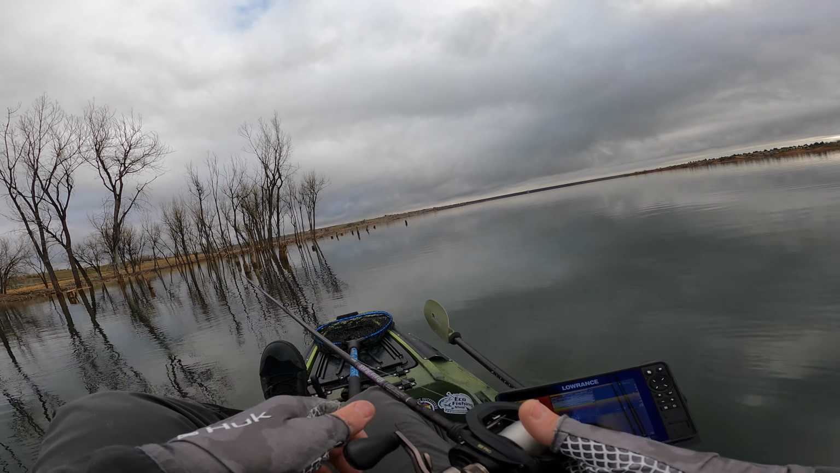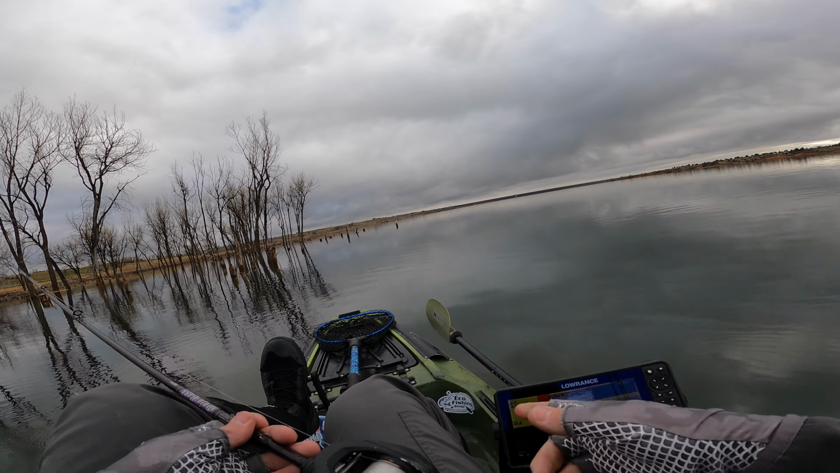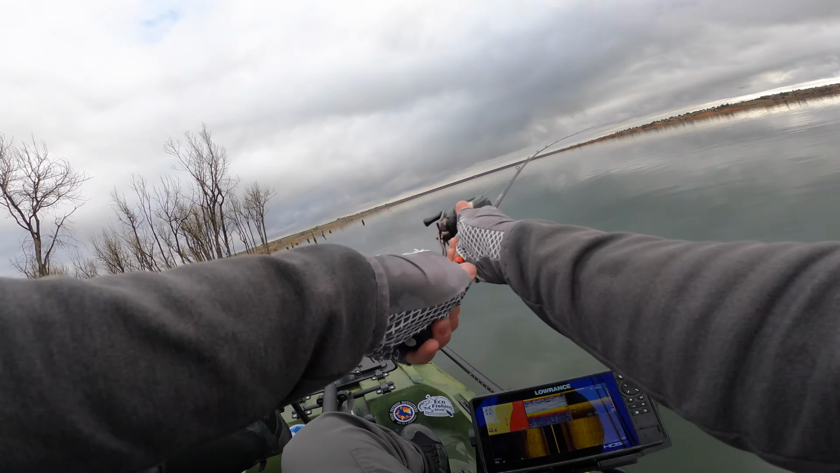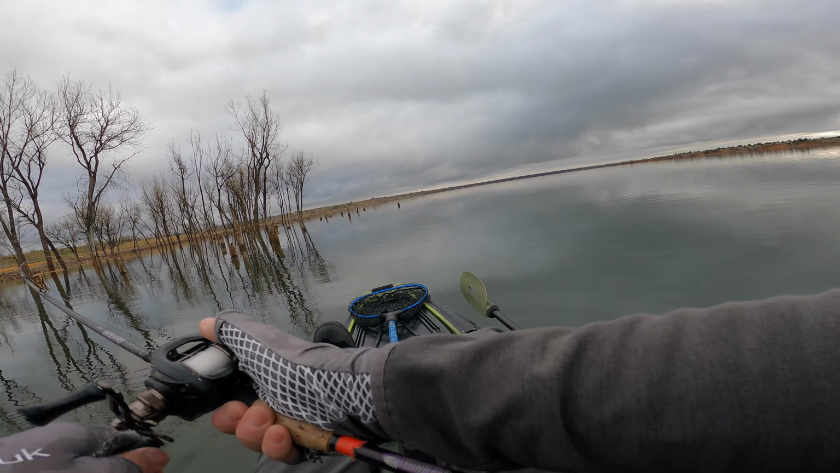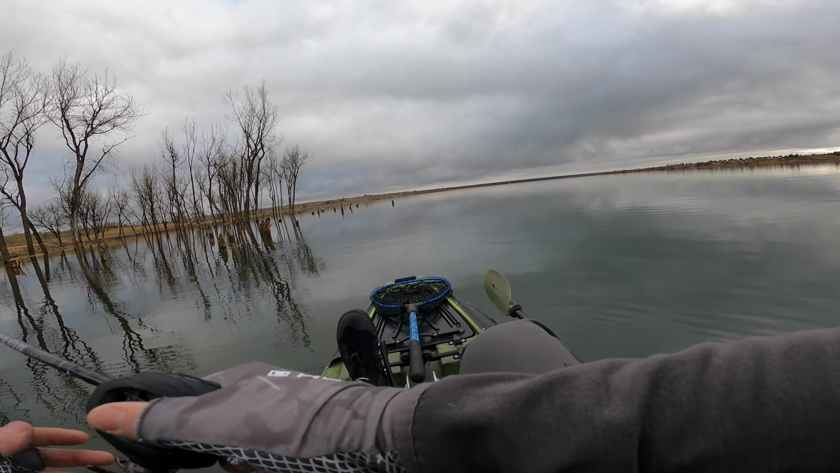But yeah, normally if I was fishing this close to the bank around this kind of cover, I wouldn't have my unit on, just to go a little more stealth mode. Don't want the pinging from the sonar letting them know I'm here. But since I'm trying to learn how this stuff works, I'll keep it on.